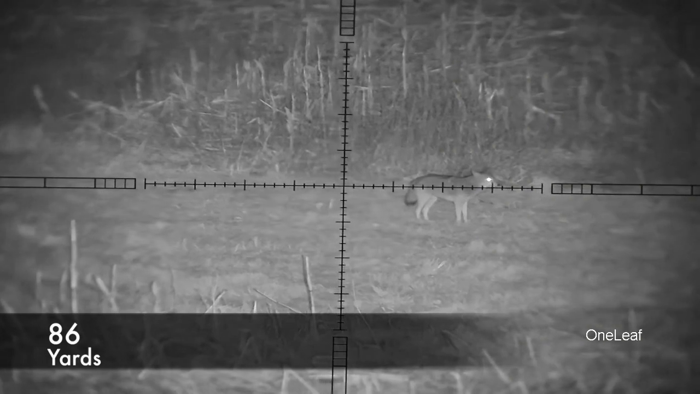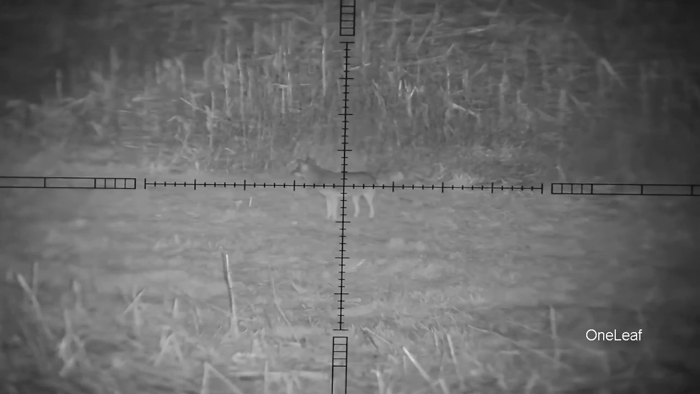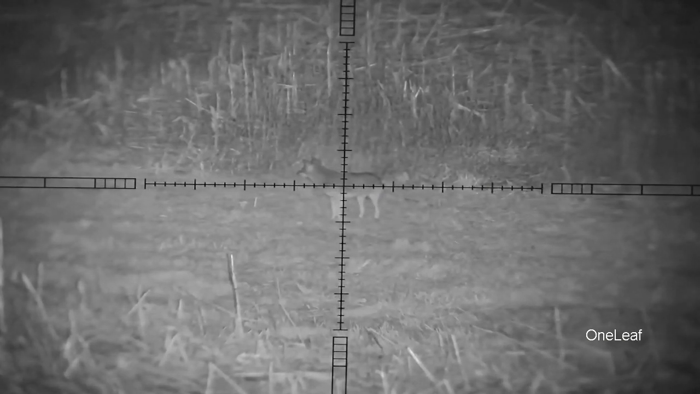Here's another coyote. And I've seen about enough coyotes, I'm ready to get this thing mounted on a rifle. So I got it all mounted up on it.